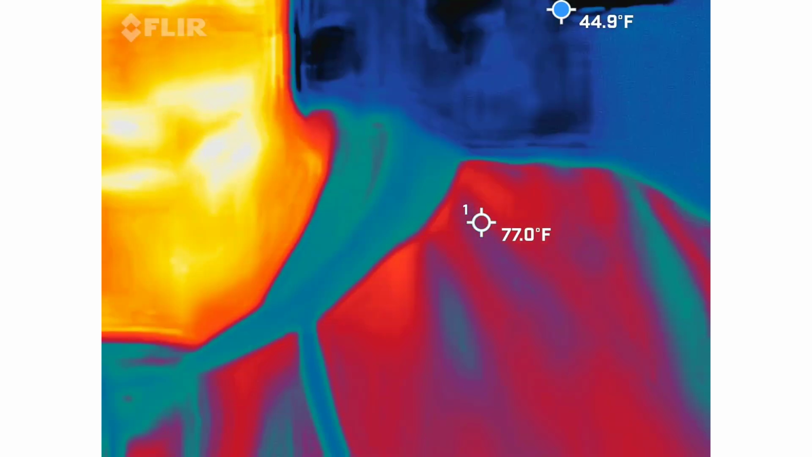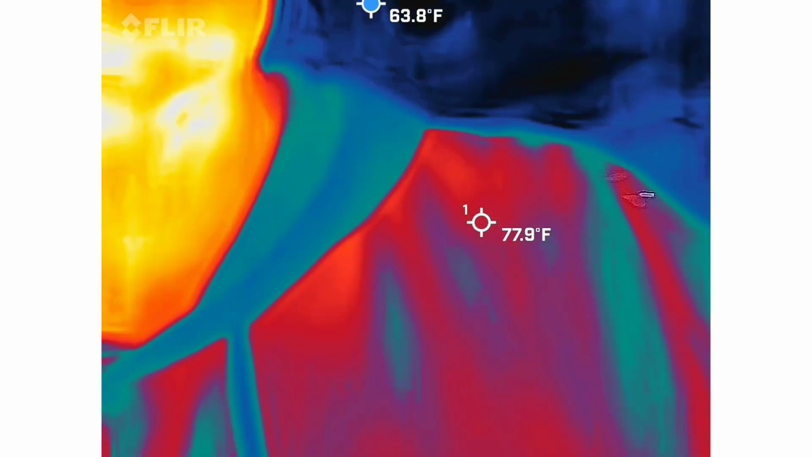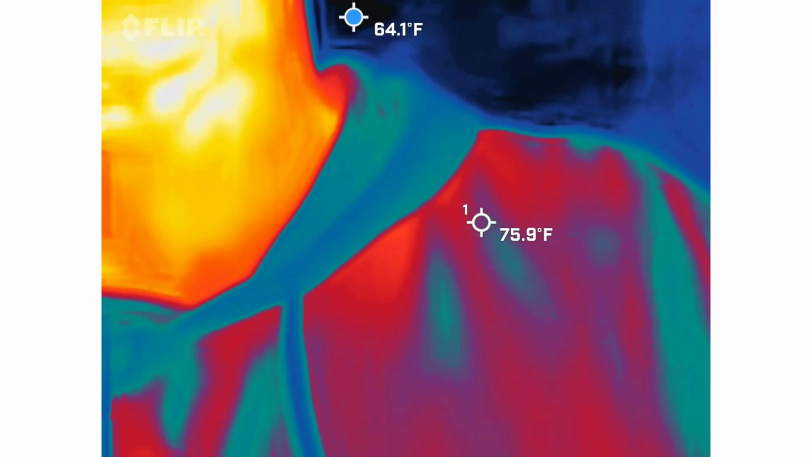This is a FLIR. This is what firemen use to actually help save people. This is the real deal. This is not a phone app, just so you know. So you're not going to go home and start looking for thermal imaging. They don't actually work on the phone app pieces. I've tested them all. I went with this. It's way more accurate.